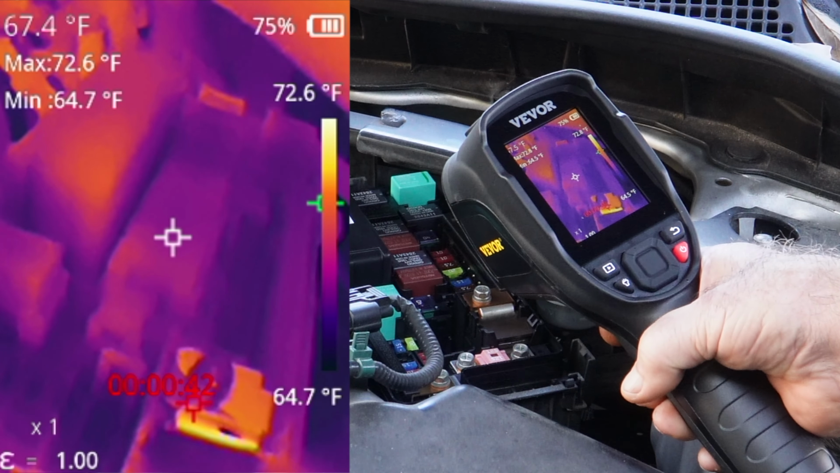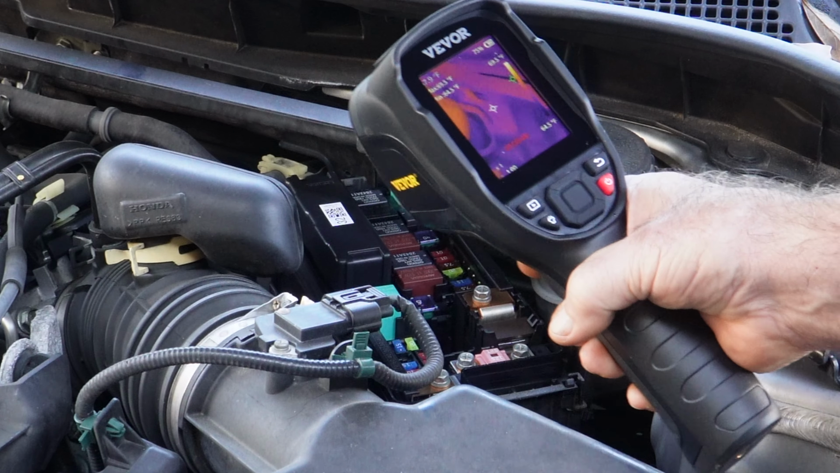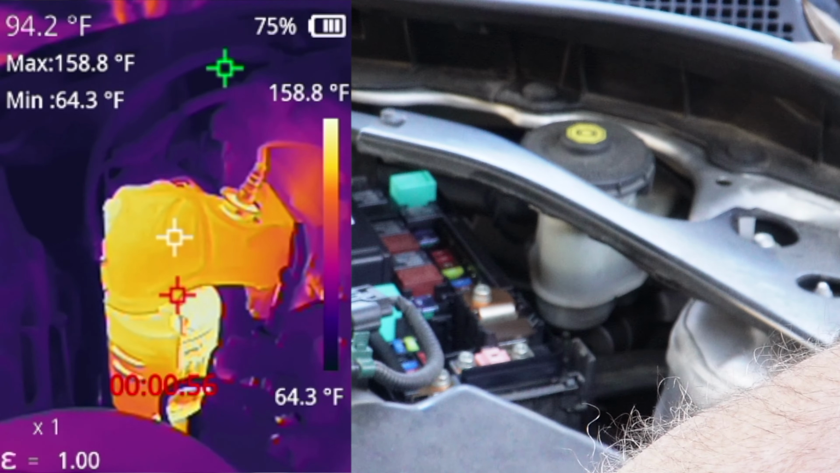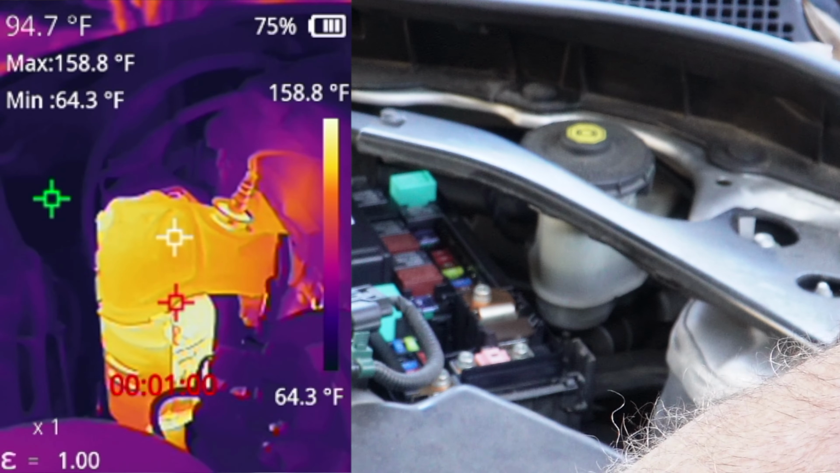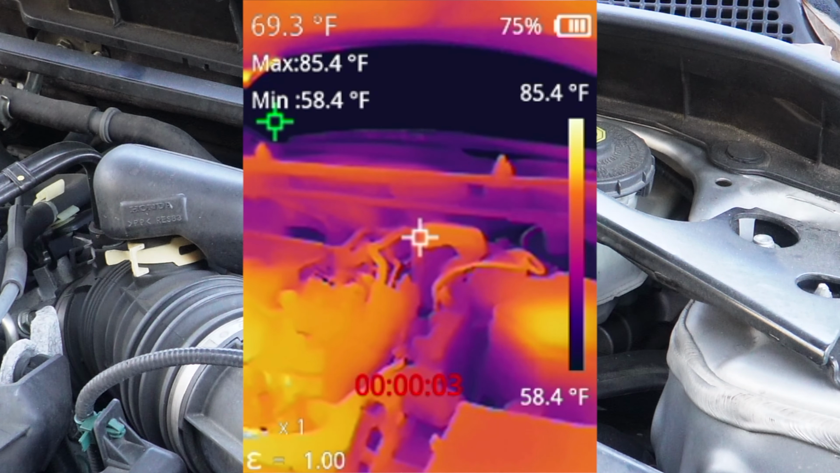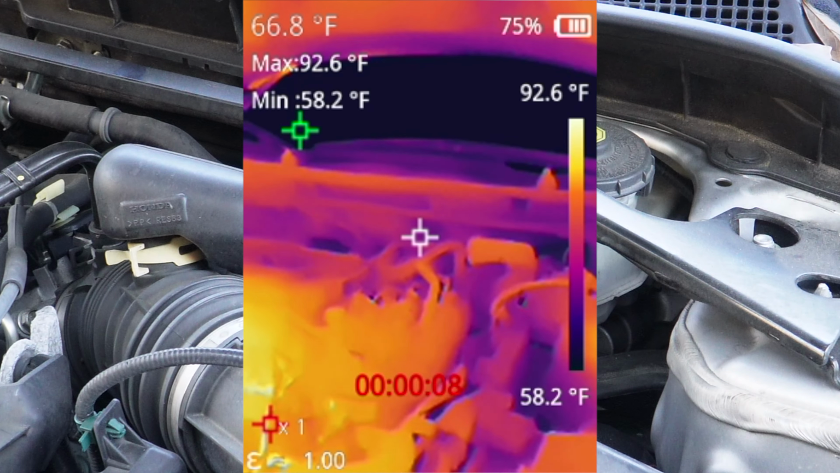Now I'm going to start this thing up, give it a few minutes, and we'll take a look at them then. Now this exhaust, I did back this car up. If you look at the exhaust, you can see it's still glowing. It's still warm. It's not hot. The hotter it gets, the brighter this gets and the color changes. You just have to get familiar with it. But this is a very good use for this tool as far as finding parasitic draws. Now, if you'll notice on this screen, you have a maximum and a minimum temperature, and then the actual temperature up above that.